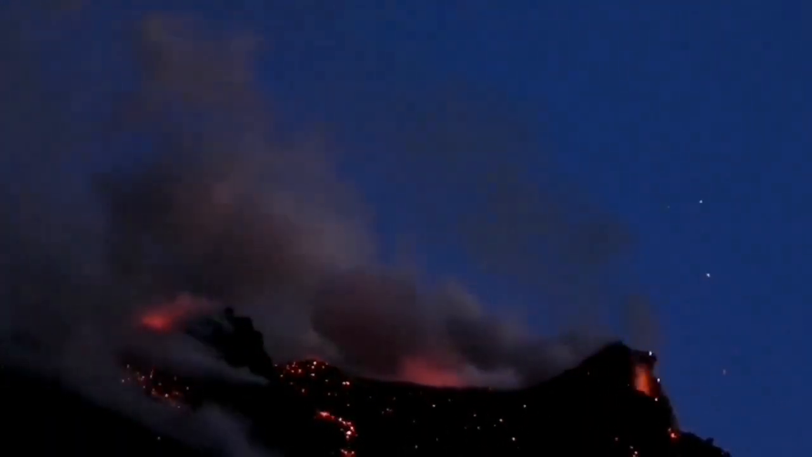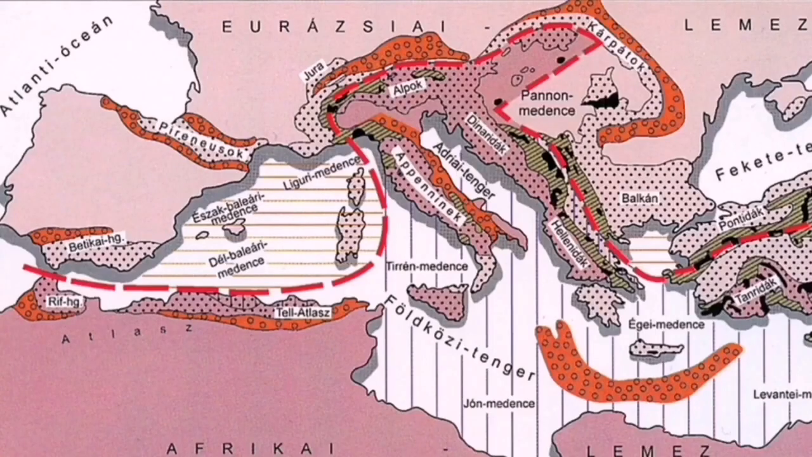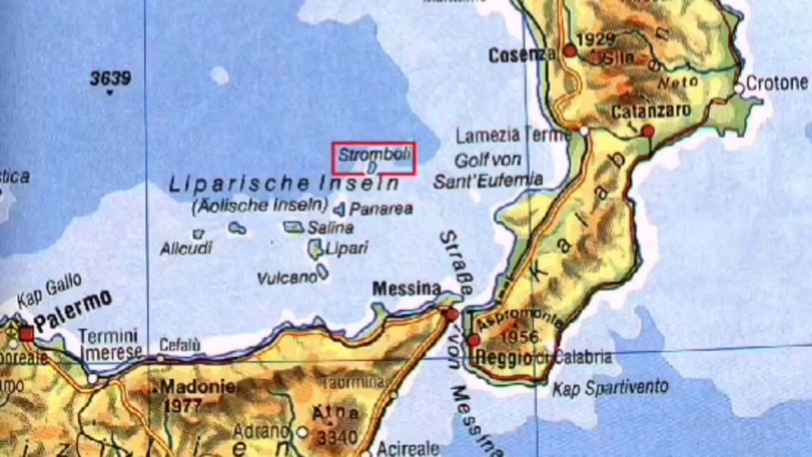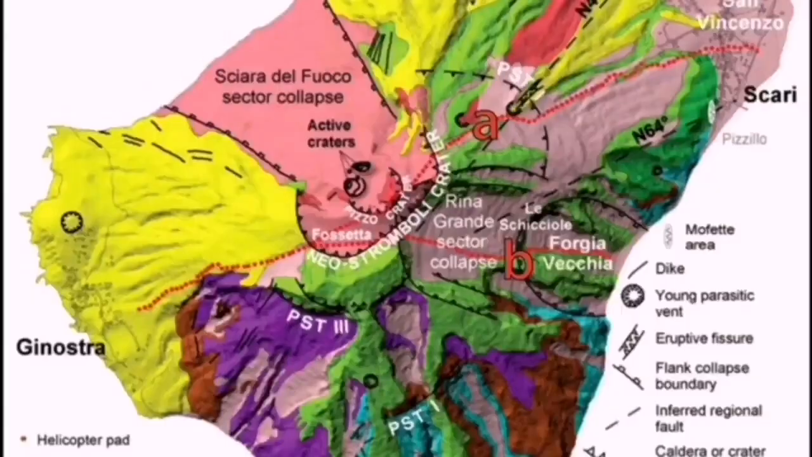This is part of the collision zone of the African and Eurasian plates. As you can see here, this is the African plate. And Italy is at the boundary of them. And where this happens, collision happens, and one of the plates, this old Mediterranean Tethys plate, undergoes subduction and raises up as a volcano, as a mountain. And this is what you will see.